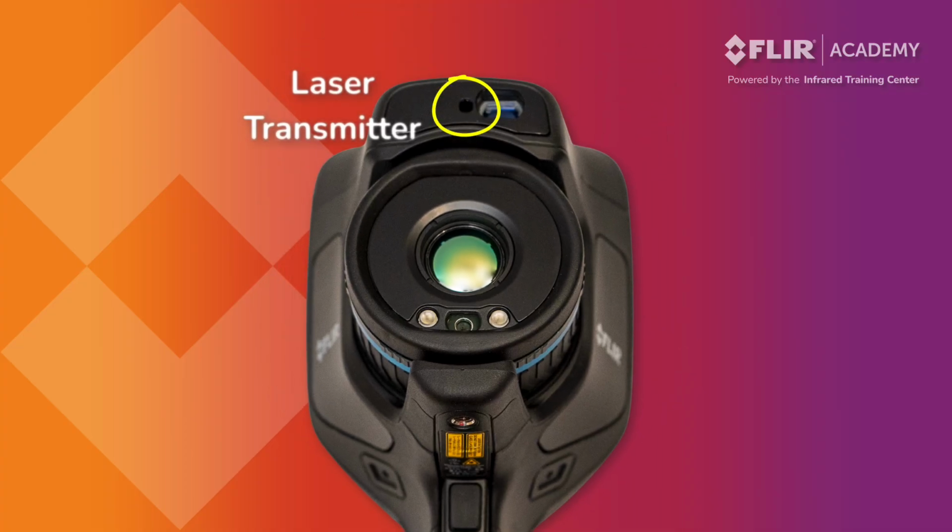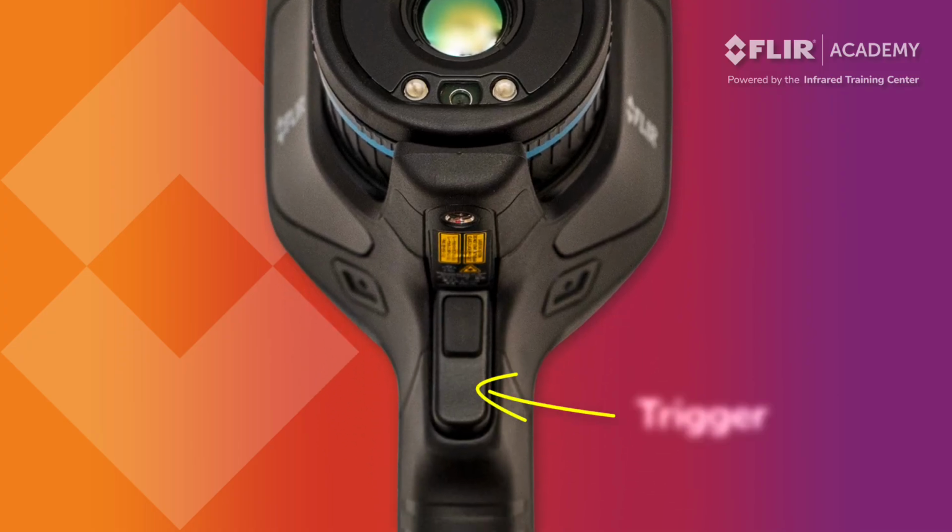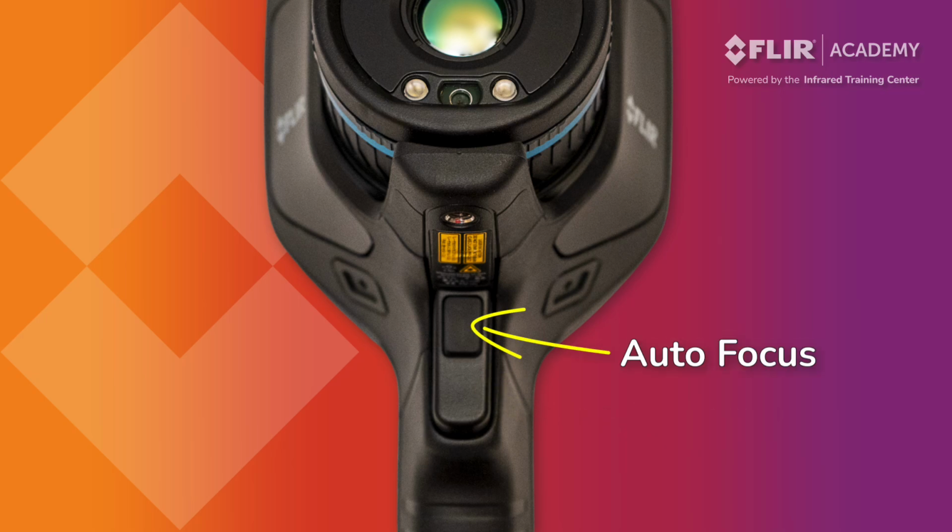The laser transmitter is where the beam originates from when pressing the laser button. It is used in conjunction with the laser receiver to calculate target distance when using the autofocus feature. The trigger is used for saving data. To capture an image or start and stop video recording, simply pull the trigger. The small button built into the trigger operates the camera's autofocus feature, which we will demonstrate later in this presentation.